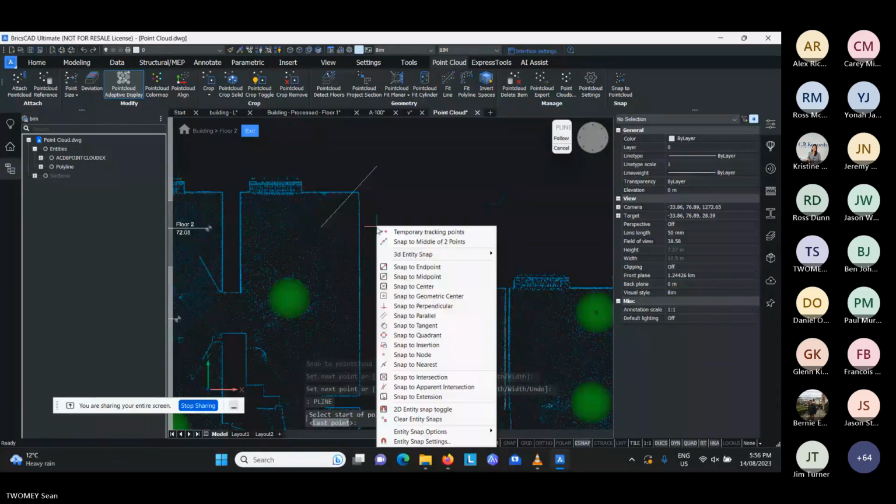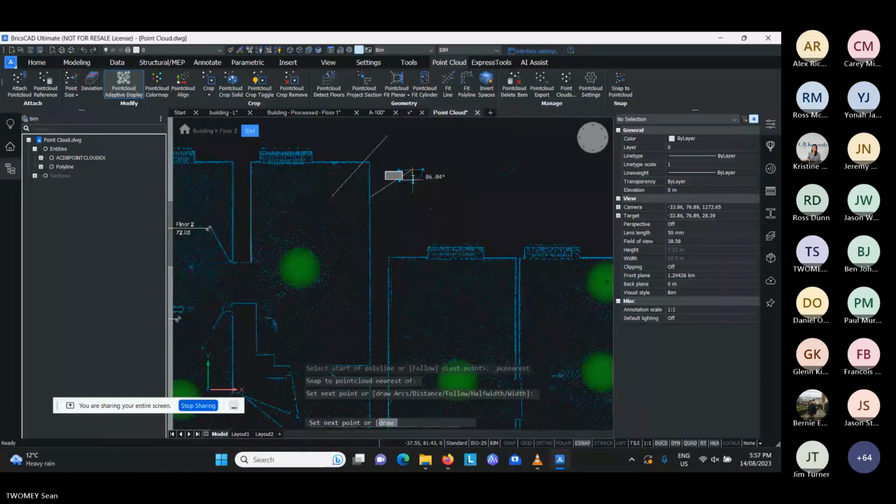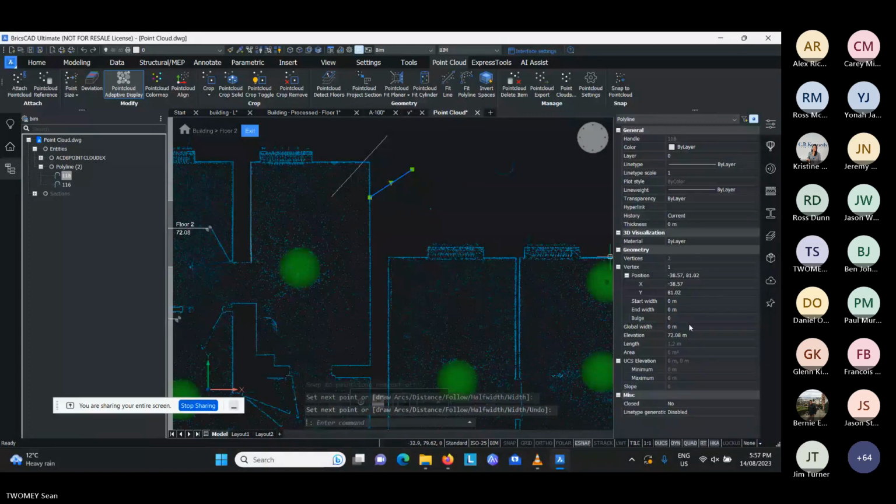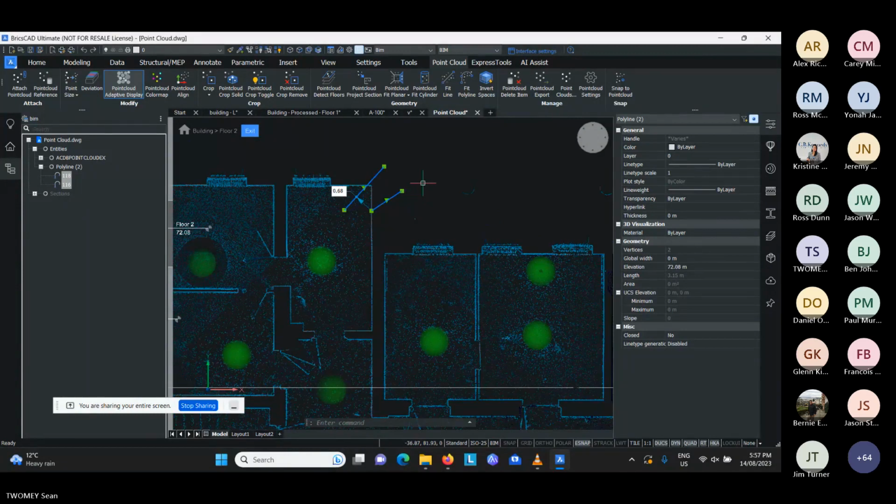So I'll zoom in here and make sure I'm snapping to part of the wall. What we'll see here is that both of these lines have got the elevation of 72.08, which is the elevation we specified for that floor. So what's happening is we're snapping to the XY coordinates of the point cloud, but the Z value of the floor we specified, which makes it very easy to manually trace this.